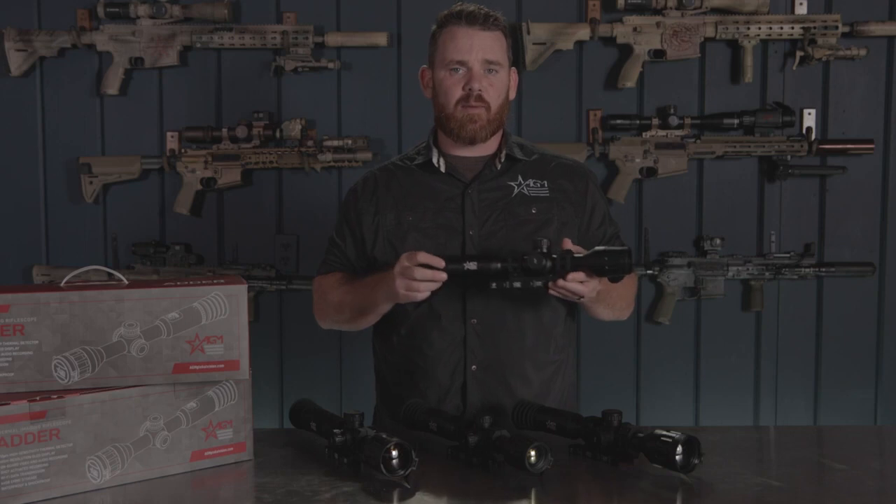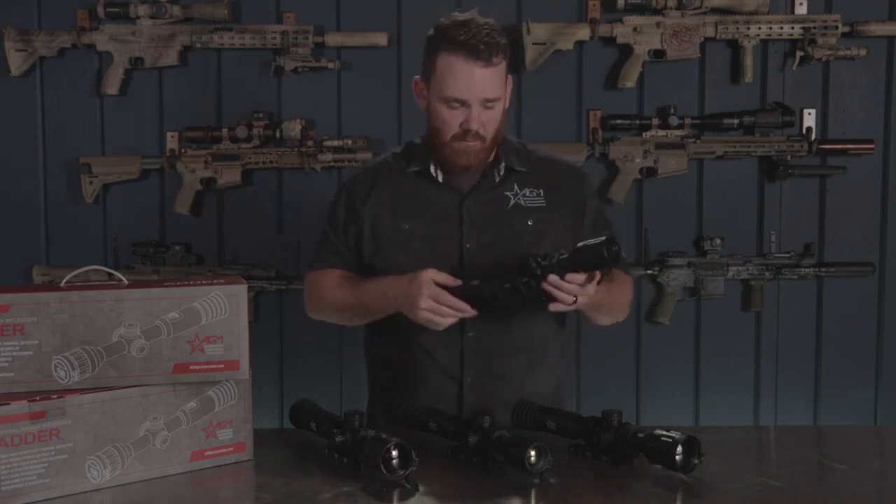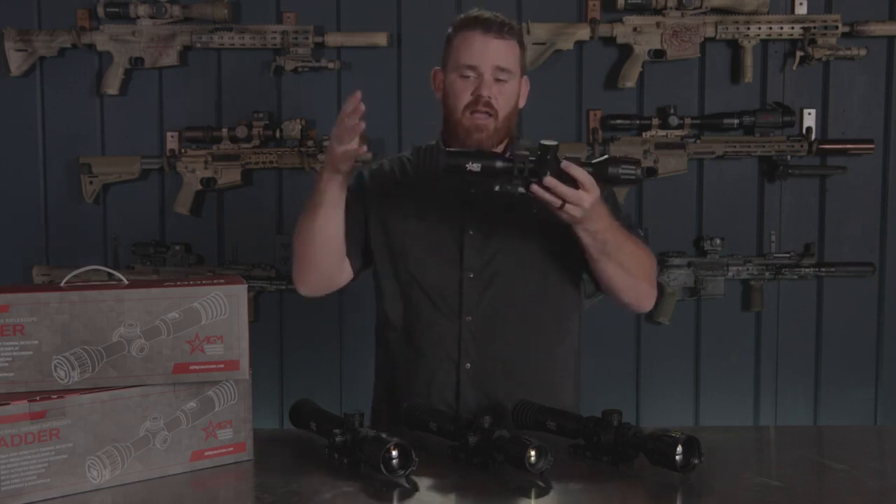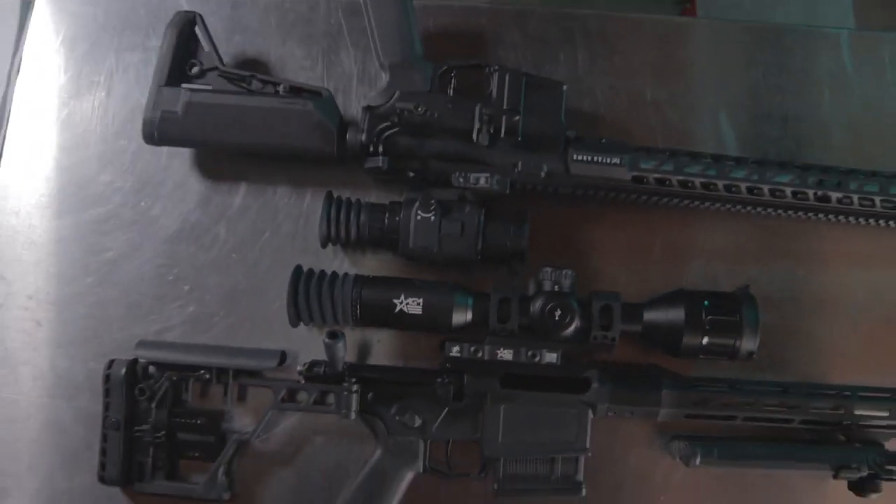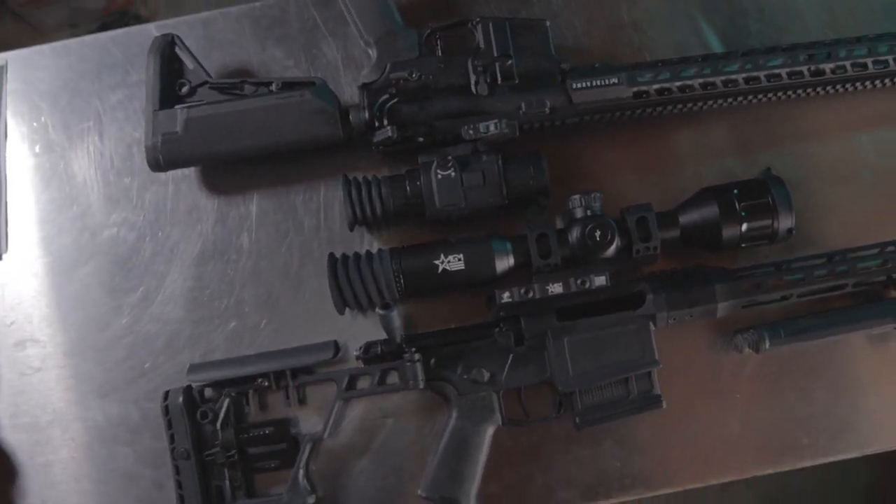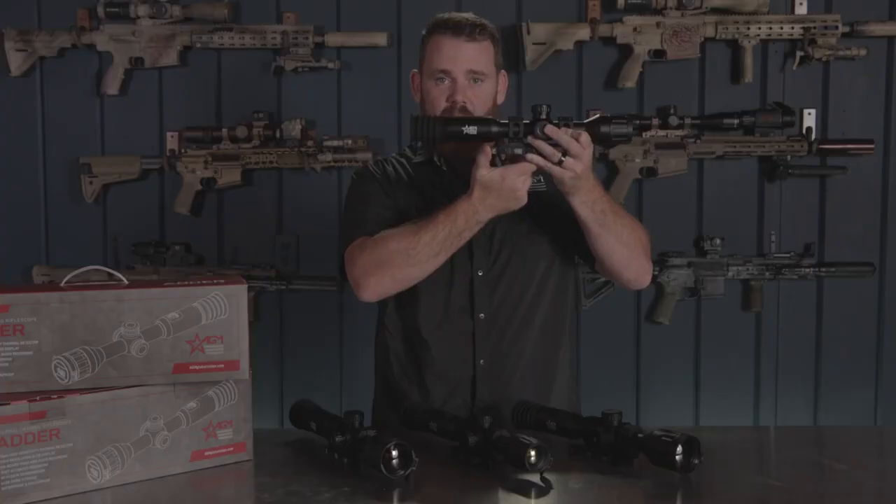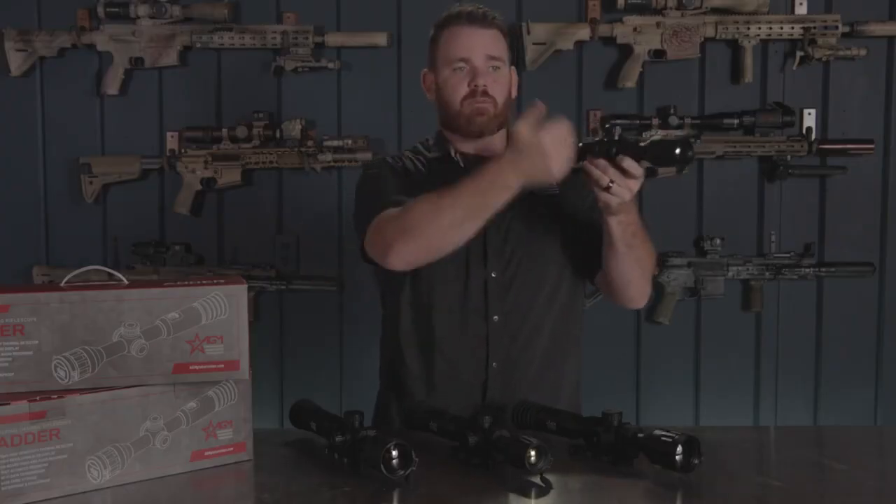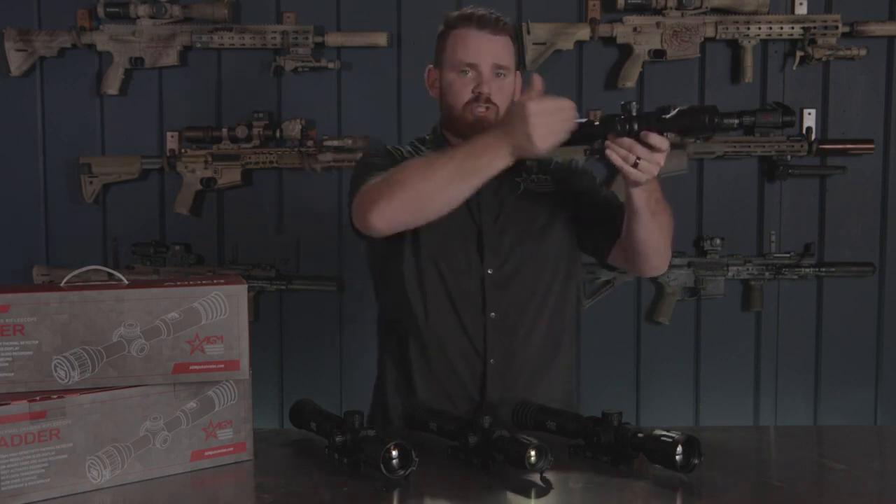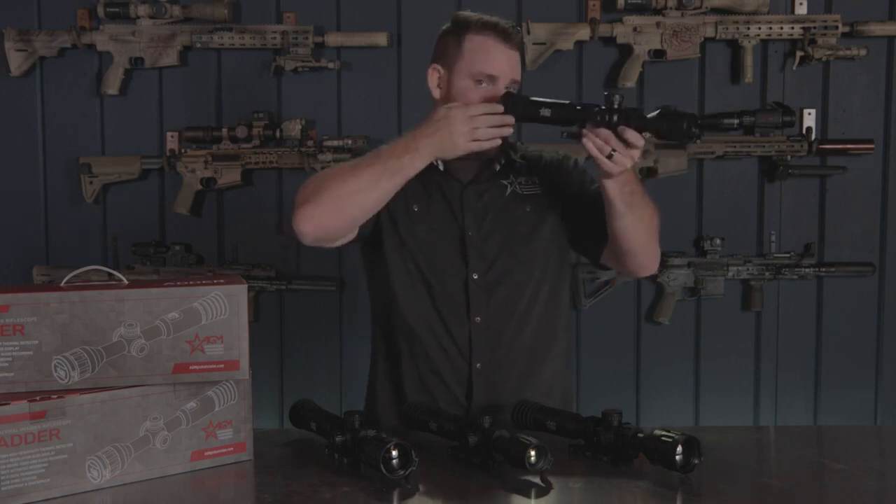So why did we come out with this model as opposed to some of the stuff that we already have? One unique feature about these is that the body and the style of these scopes allows for a little bit more eye relief. A lot of guys, especially guys that are running bolt guns, when you don't have a lot of real estate on top, there's not a lot of area for mounting your optics. If you were gonna go with something like a Rattler or the Varmint, the eyepiece would be much too far forward for you to actually get a comfortable purchase on the weapon and look through the scope.